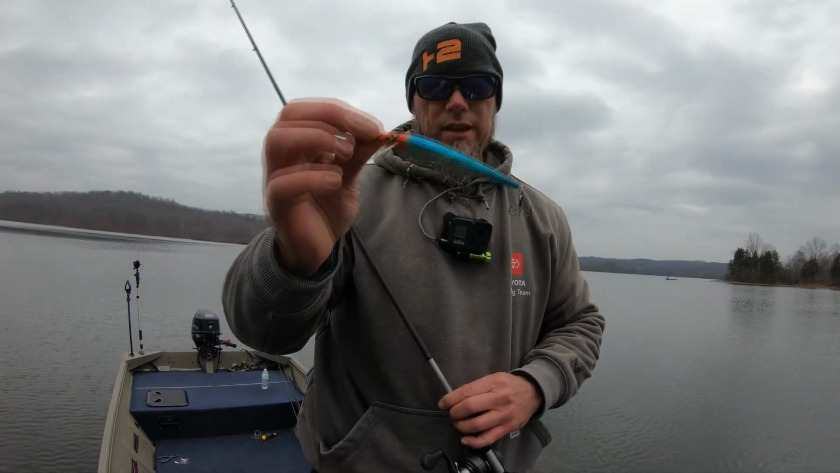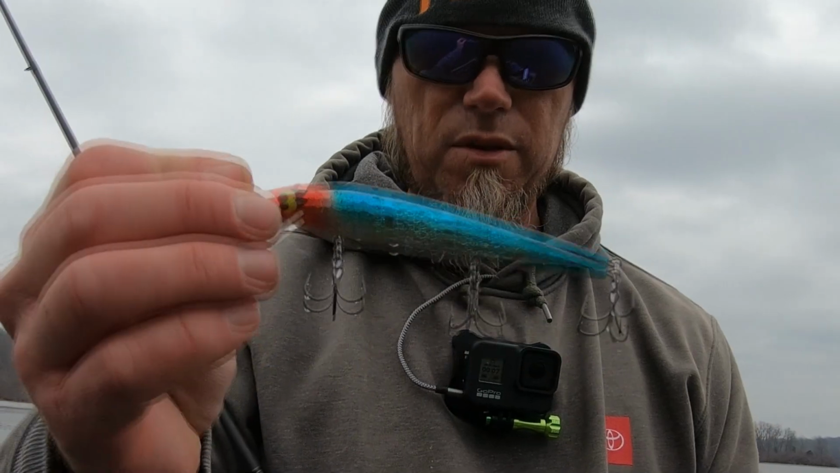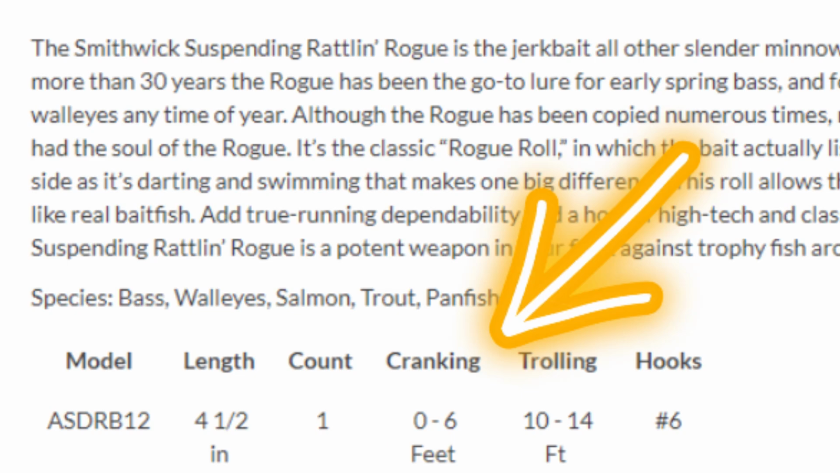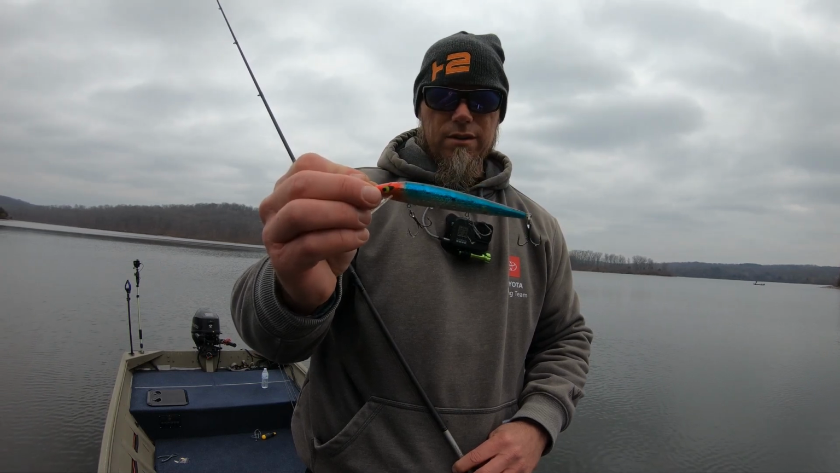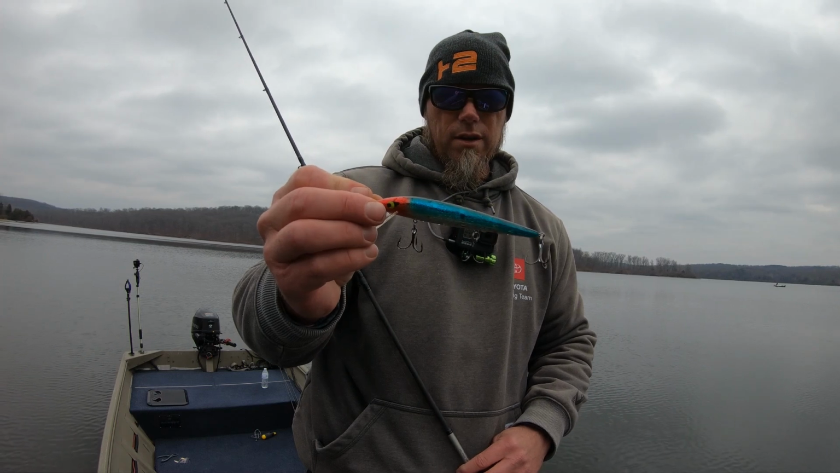All right, next we're going with a legend. This is the one that kind of started all the suspending jerkbait stuff. This is a Smithwick Rogue suspending model. Excellent cold water bait. Of all the jerkbaits that we've thrown today, this is probably the most tricky to throw. It's still manageable. A lot of guys throw this on a spinning rod because it is kind of squirrely. Let's see what it does.